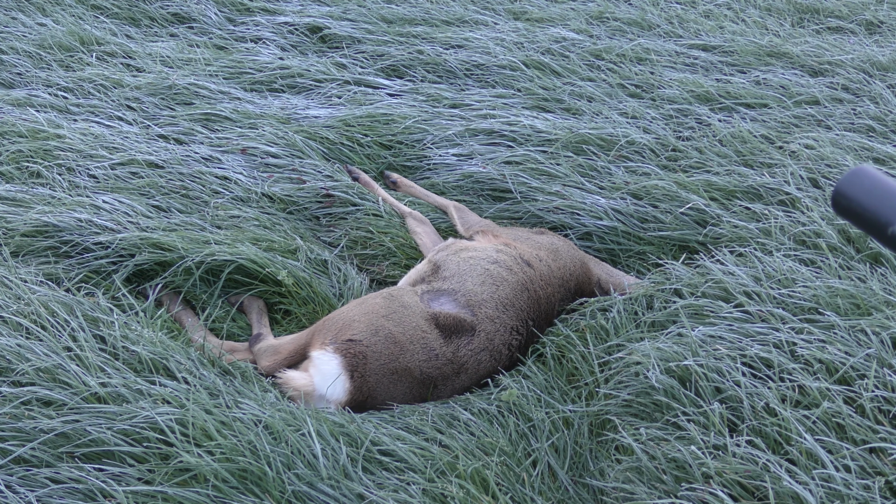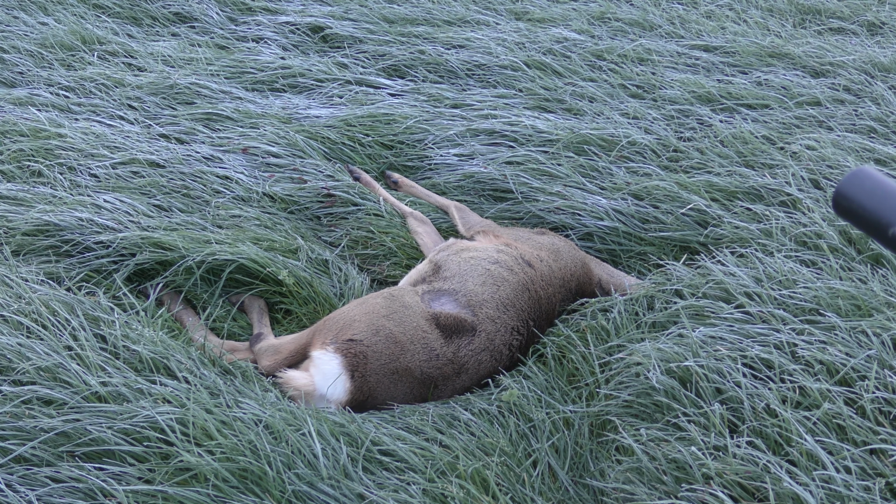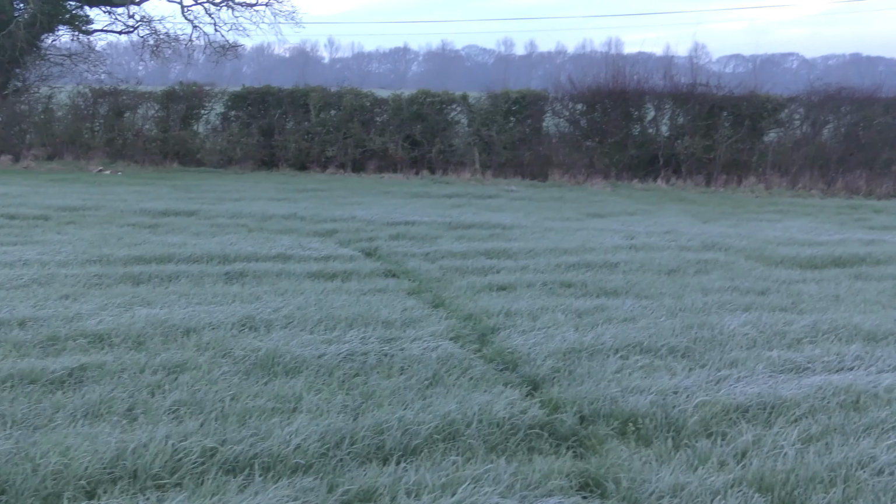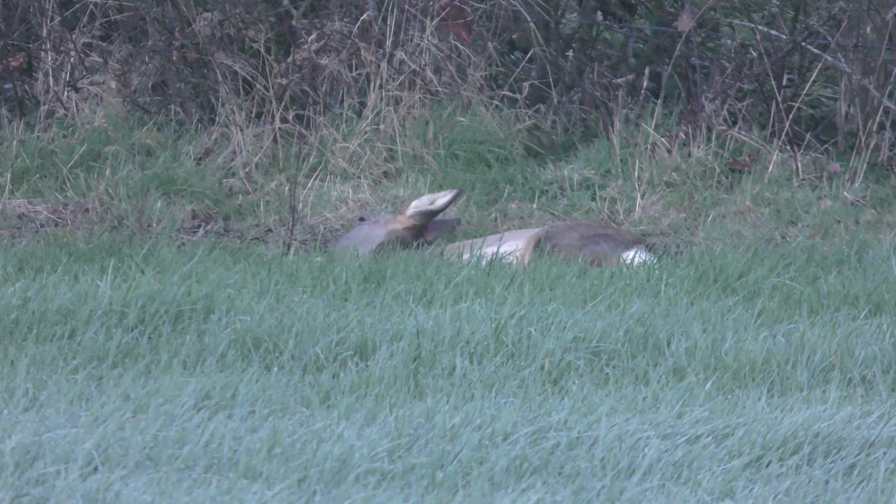So that's the second doe that ran. She only ran probably, well, you can see, literally just from the hedge there, so 20-30 yards. And there's the other one laid there. Well, that's the easy bit. Let's get them cleaned up and back to the truck.